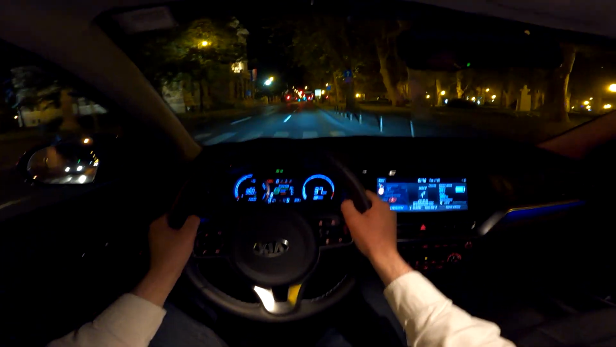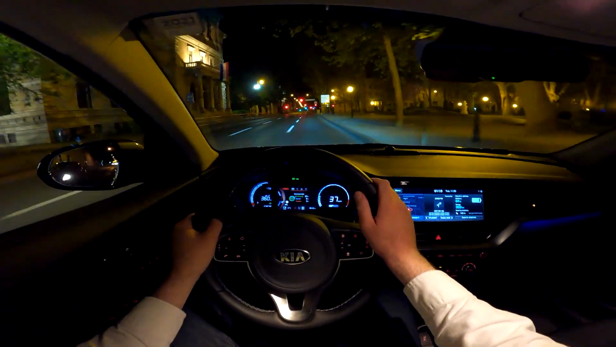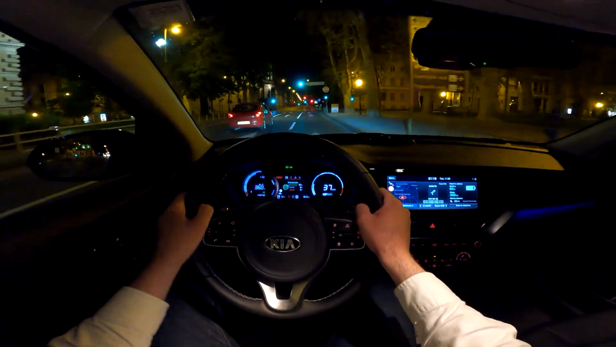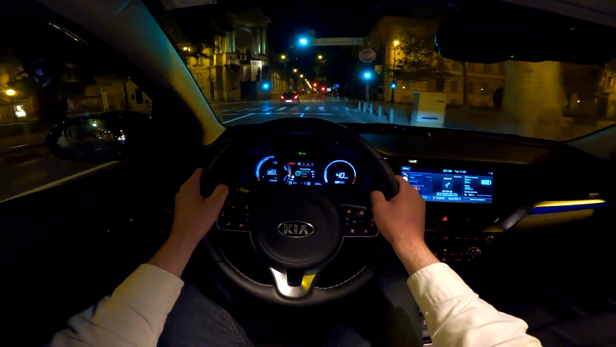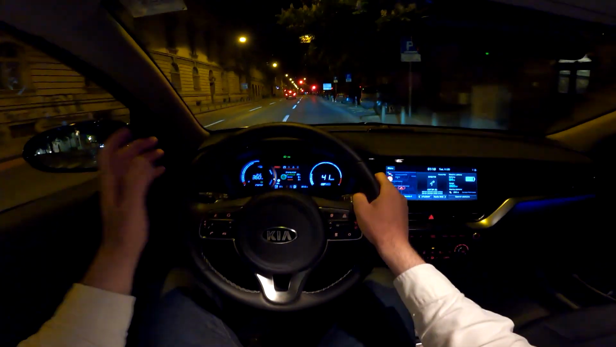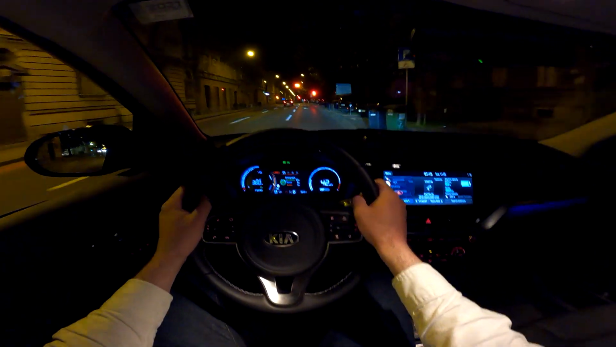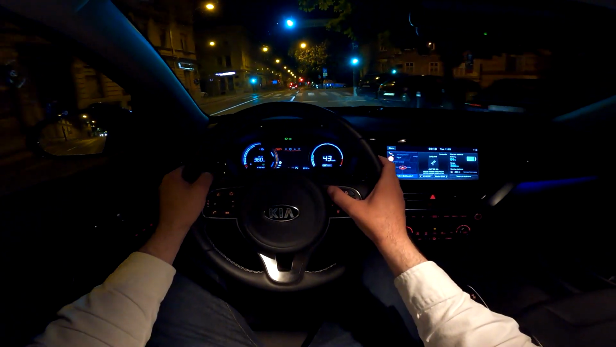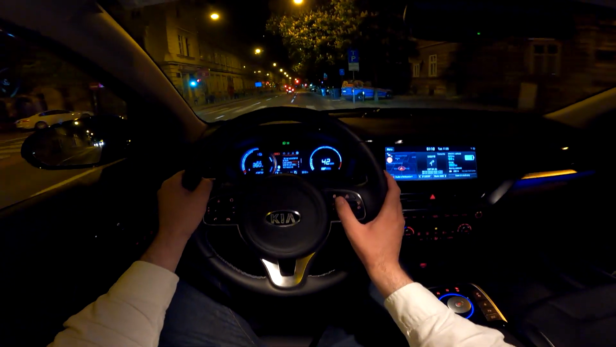If you want to see more accelerations, you can watch my point of view drive during the day. Then we go to the highway and I show you more features and more acceleration on the highway. But yeah, I need to mention also the safety systems of this car.